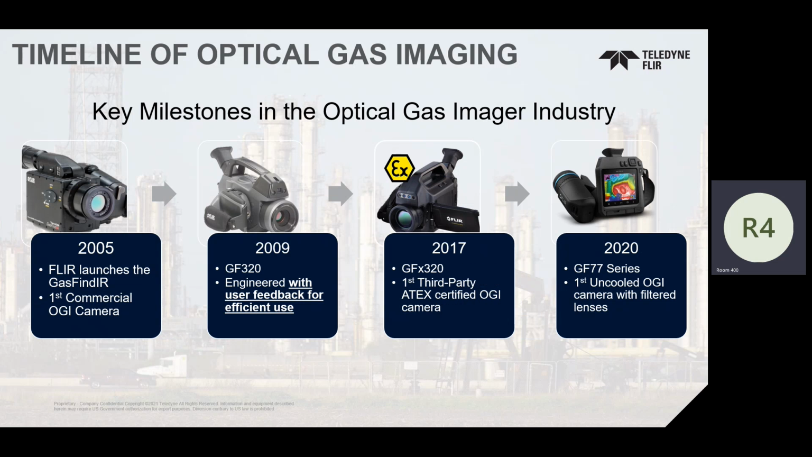And then in 2020, we launched our first uncooled optical gas imaging camera. And again, this is lower cost, different market, doesn't meet regulatory compliance or anything like that. But realistically, and people say, well, why don't you do that? It's not a need, but what we saw at that time and before was that now you've got these alternative measurement technologies, right? You've got these alternative ways to find leaks, do emission management. And this is kind of a foundation of that. I talked a little bit about that in my fixed, uncooled, agile presentation yesterday.